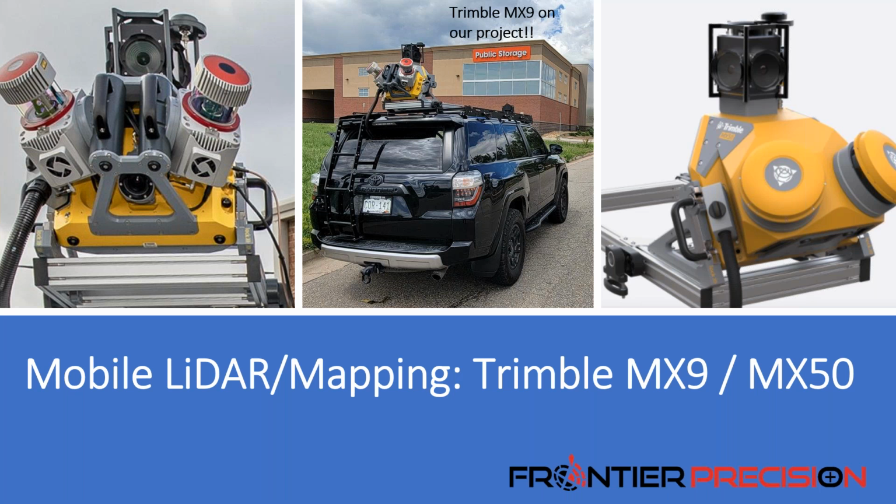The biggest difference between these 2 units specifically is the LiDAR sensors. Essentially, the MX9 is going to collect more points per second, and it's going to scan longer ranges. But both are going to give you extremely dense and accurate point cloud data for you to extract your features or your line work to build those highly detailed digital twins of the real world that Bob was talking about.